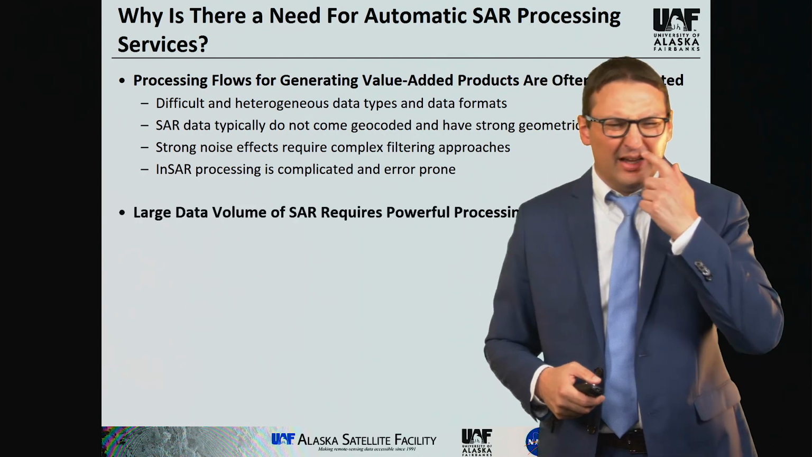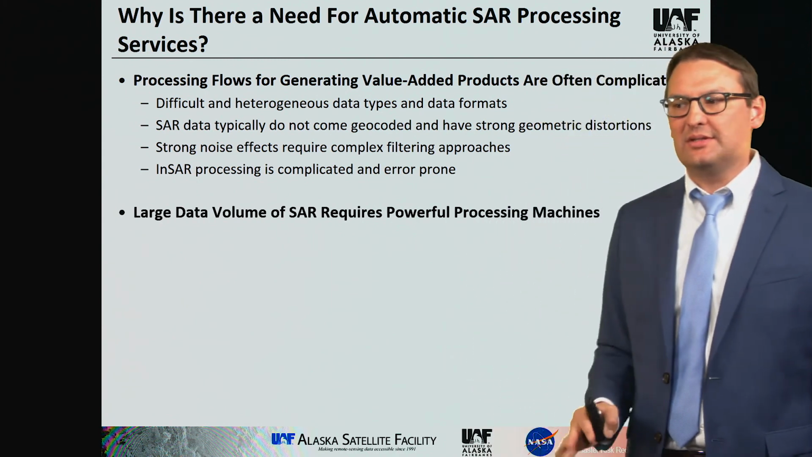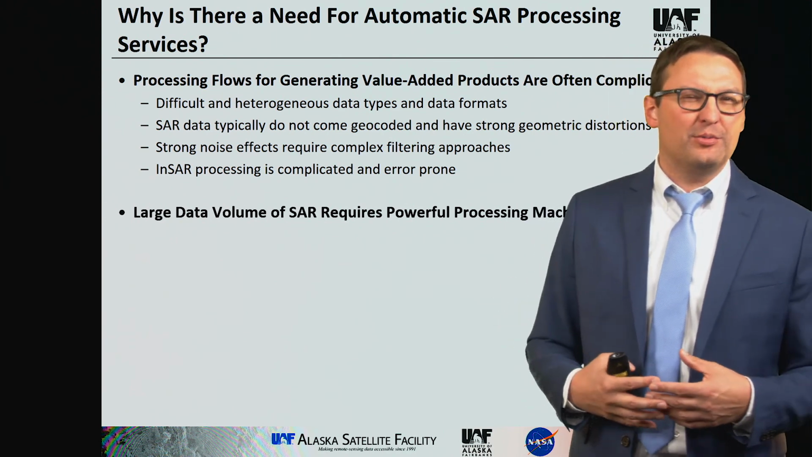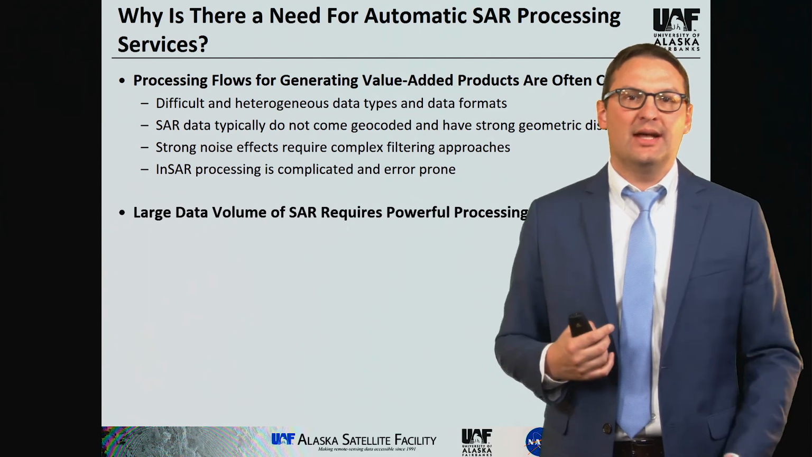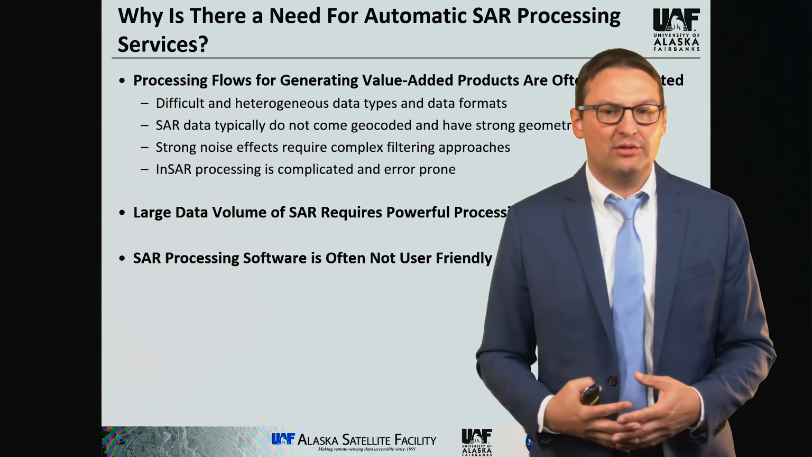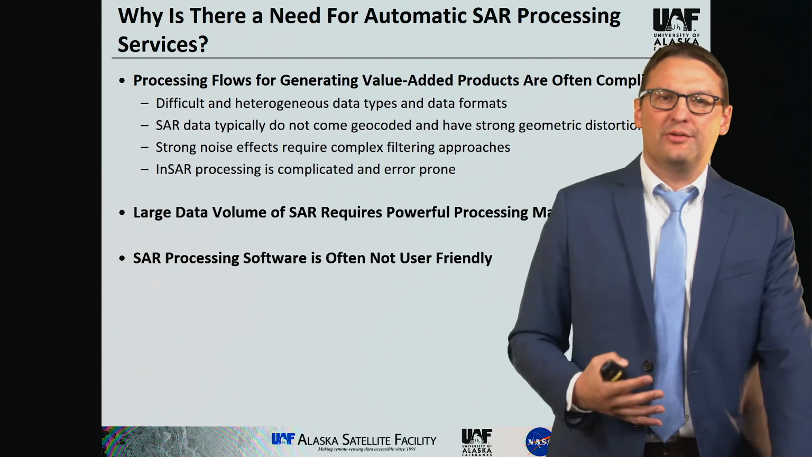Other reasons why it makes sense for you to utilize these services is that SAR processing is actually very data intensive. So you incur very large data volumes when you do SAR processing, and it's just easier for you if you can outsource that to a data center like us. And finally, if you want to install your own SAR processing tools, it turns out these tools are really still at a stage where they're not super user-friendly.